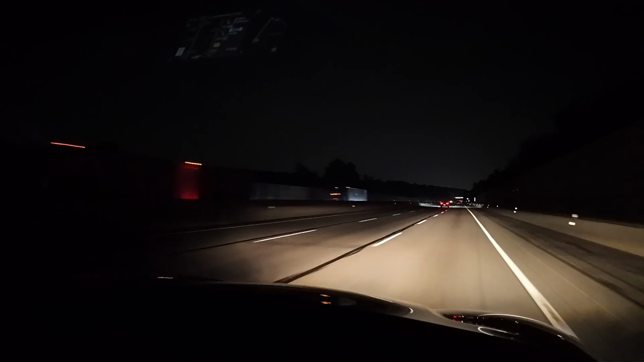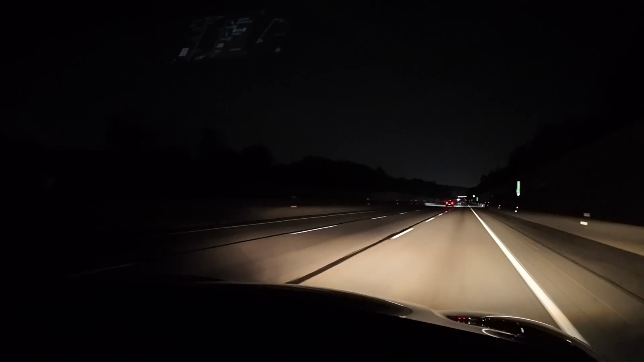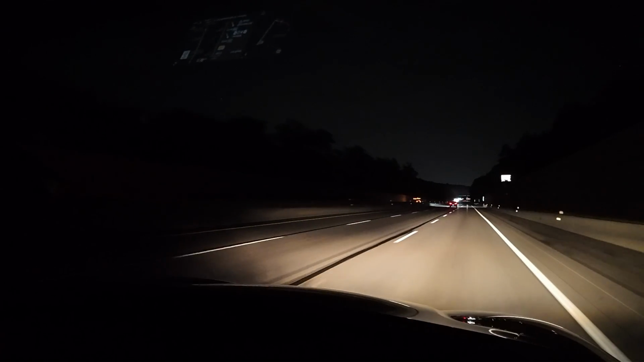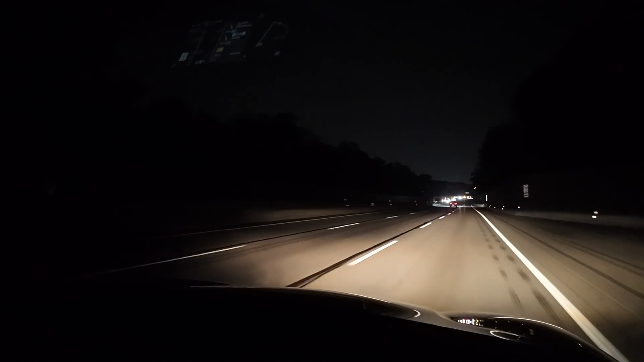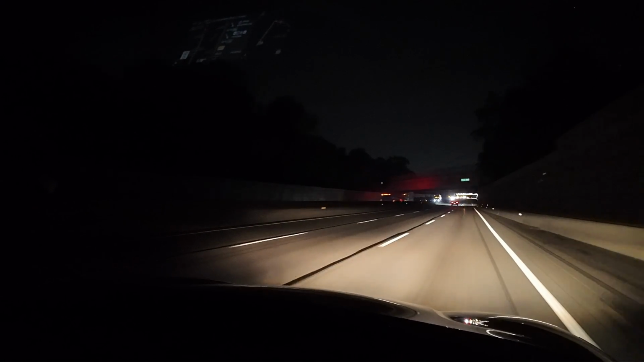Ah, yes. They're going to New York City. We were just talking about that, weren't we? I wonder if the trucks are heading toward the city at night or away from the city at night. It's hard to tell.